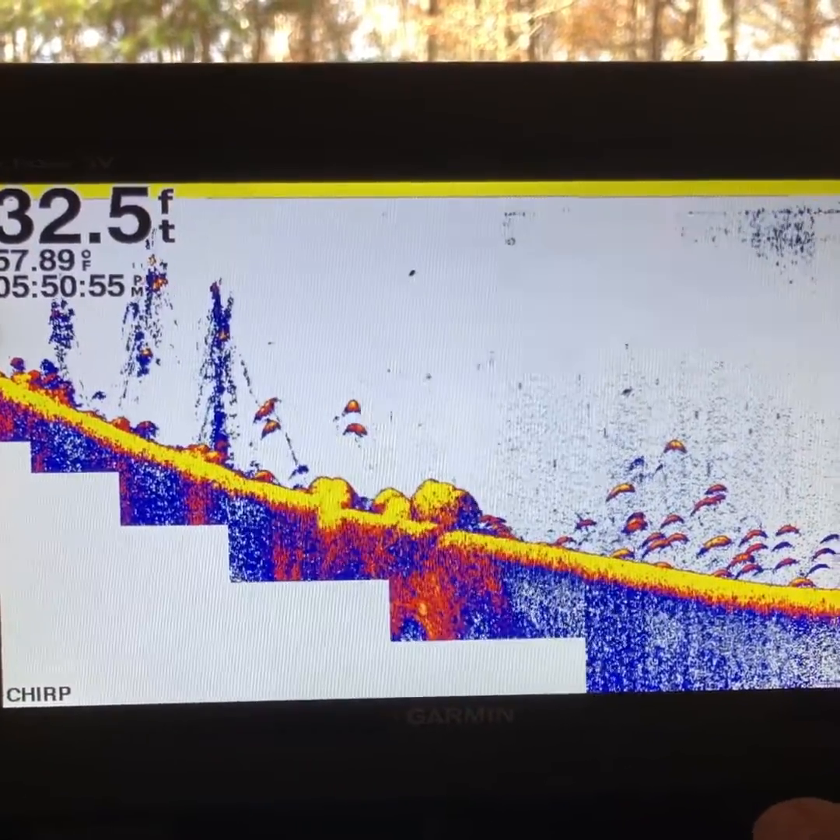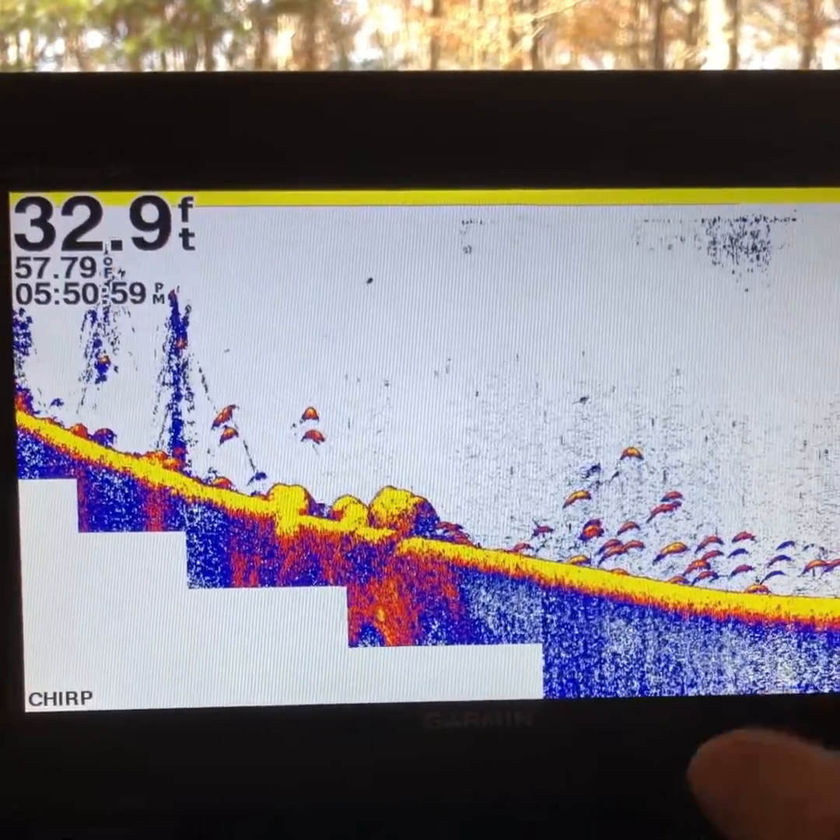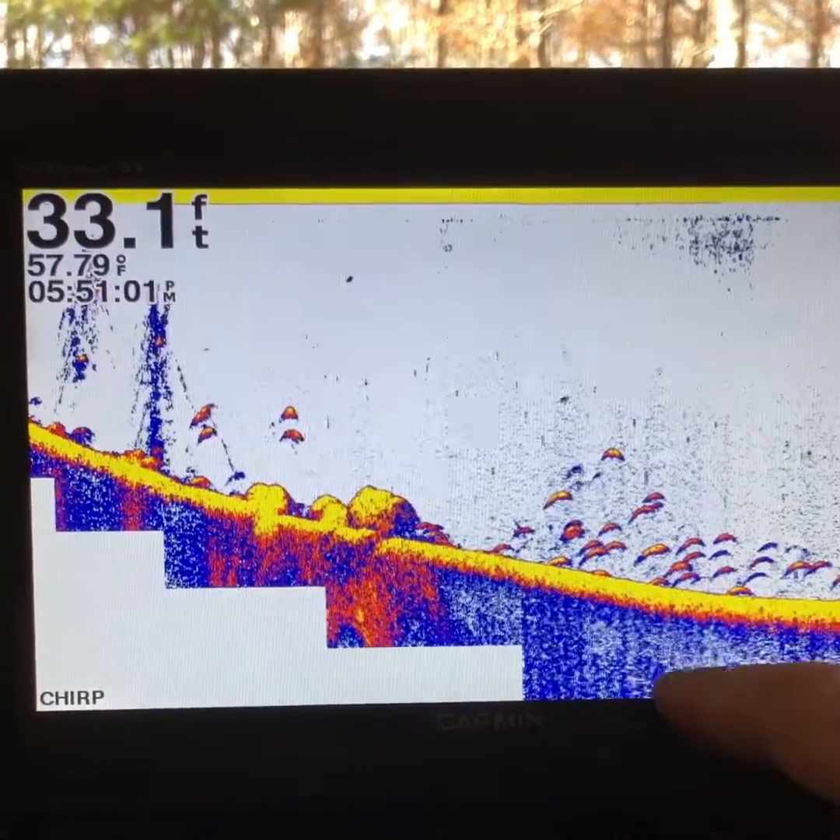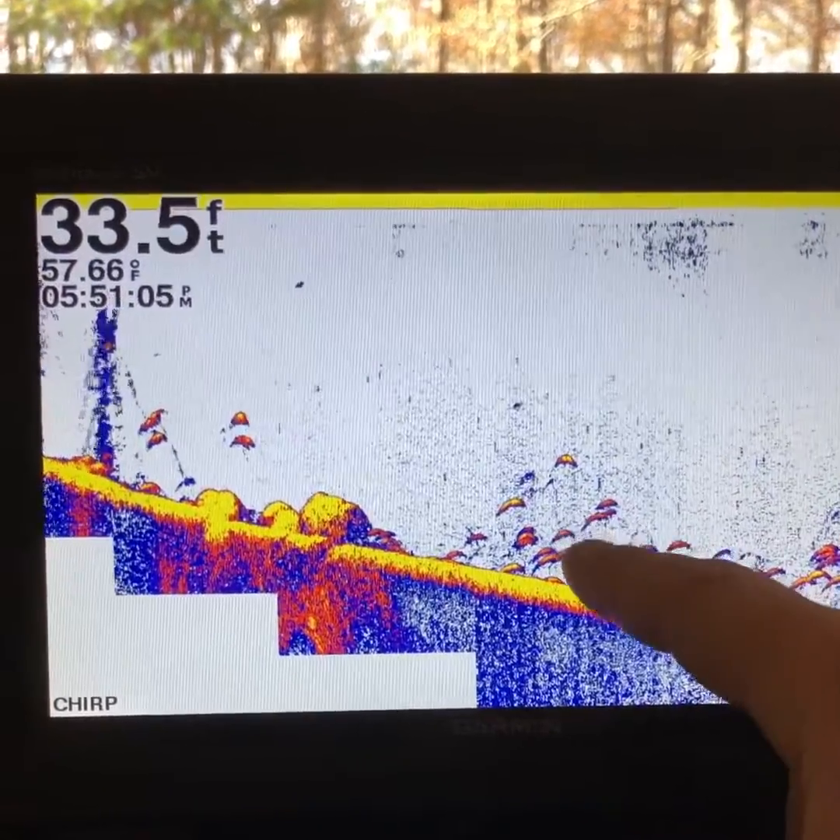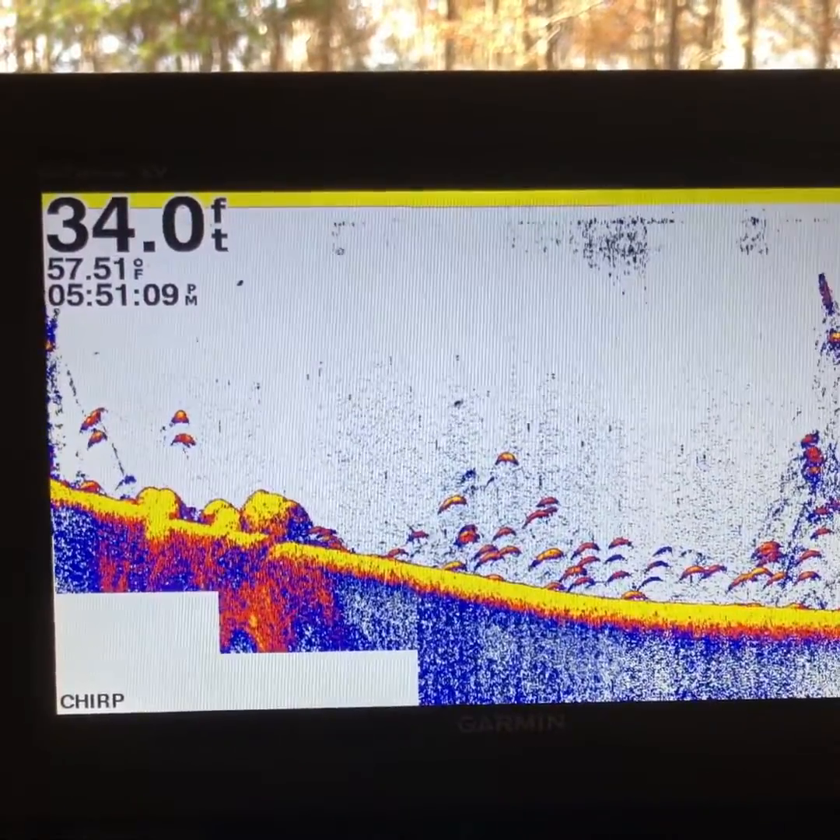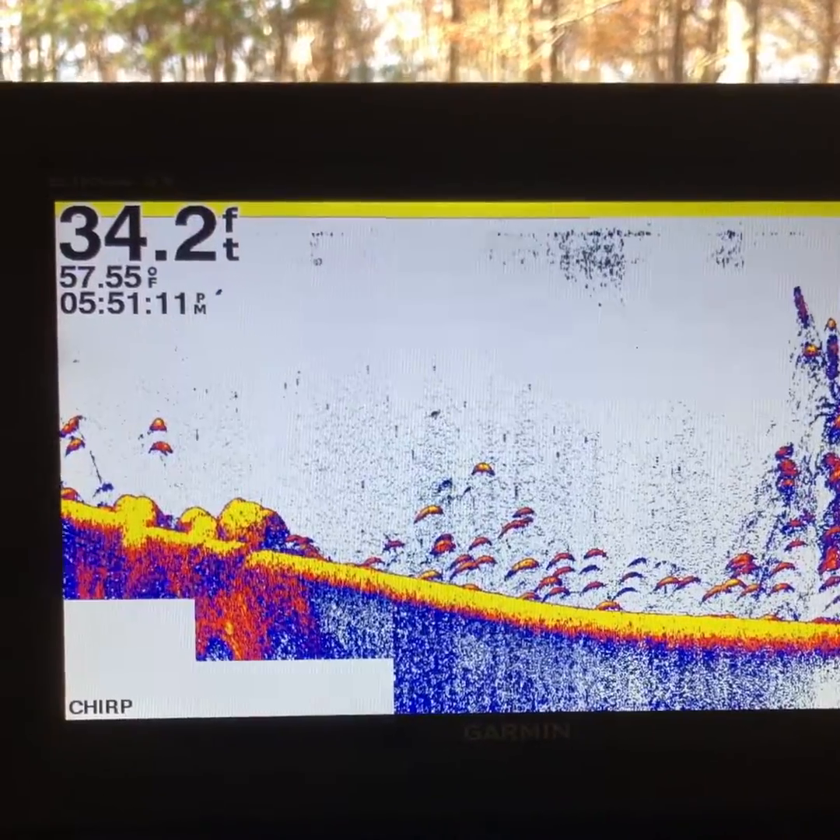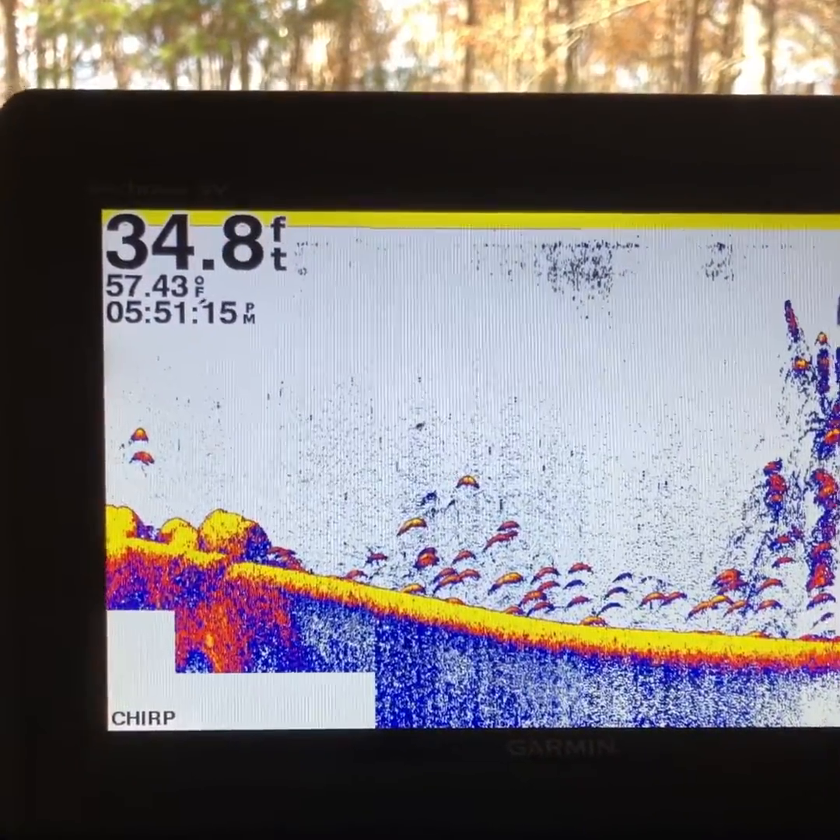So one way that I set up my 2D sonar, I do have it in simulator mode right now. This right here, these arcs, this is actually fish. This is what you would see if you was on the lake, if you was using your traditional sonar looking for fish. This over here is some tree of some sort.